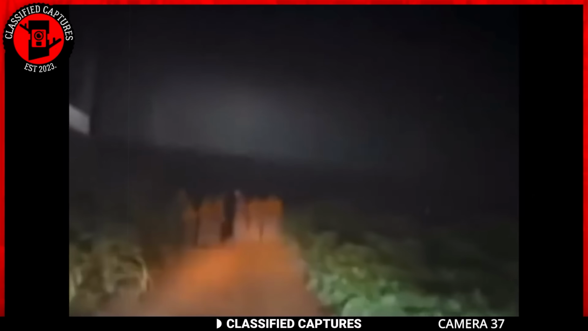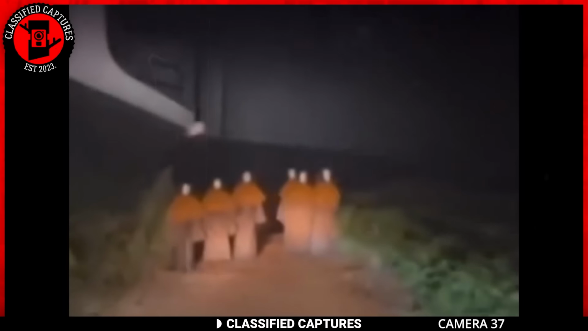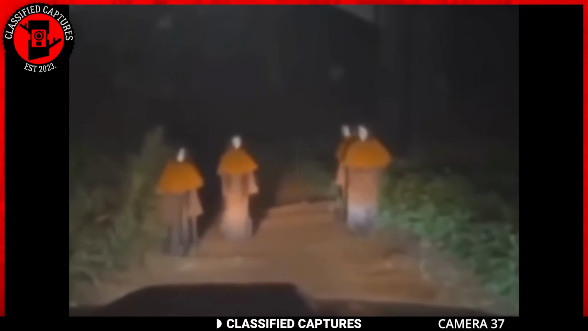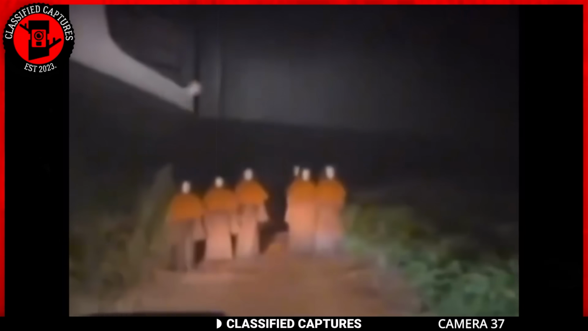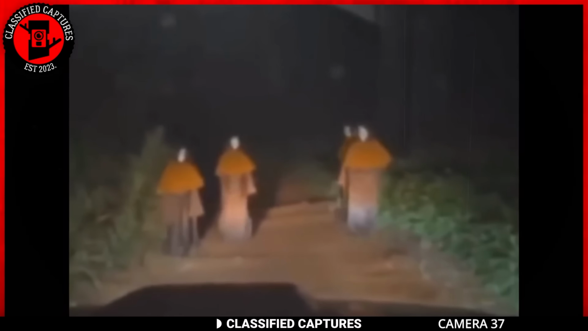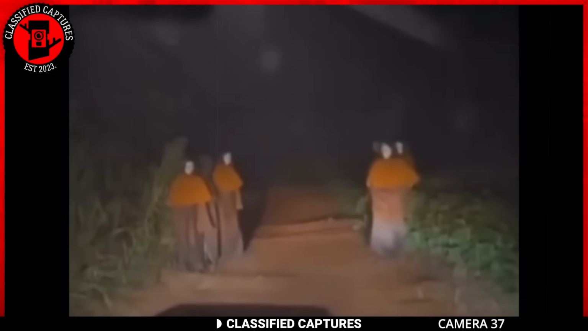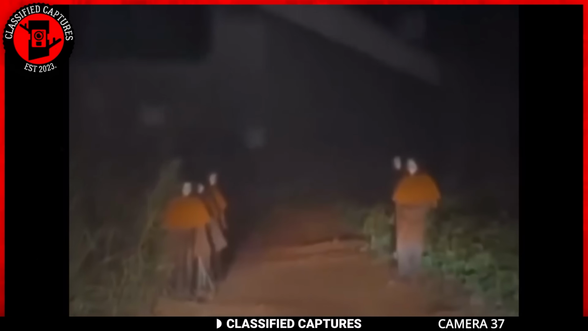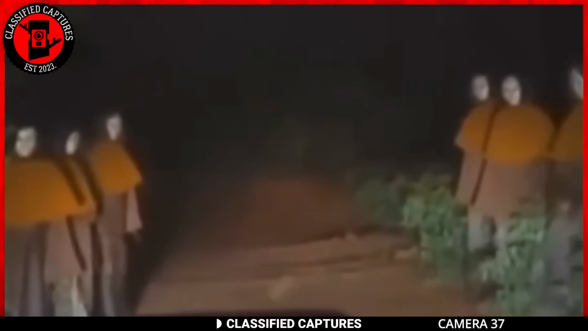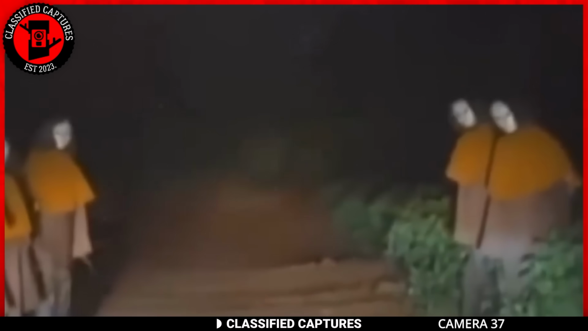Now let's dive into another spooky scene. A man and his friend were cruising one dark night when suddenly they stumble upon something straight out of a horror movie. So we have about 6 folks decked out in red robes with eerie white masks covering their faces. If you were driving and you saw this, you'd turn around, but not our brave driver. He kept driving, and when they noticed the car, they also didn't run. Instead, they lined up on both sides of the road to allow the cars to drive by.